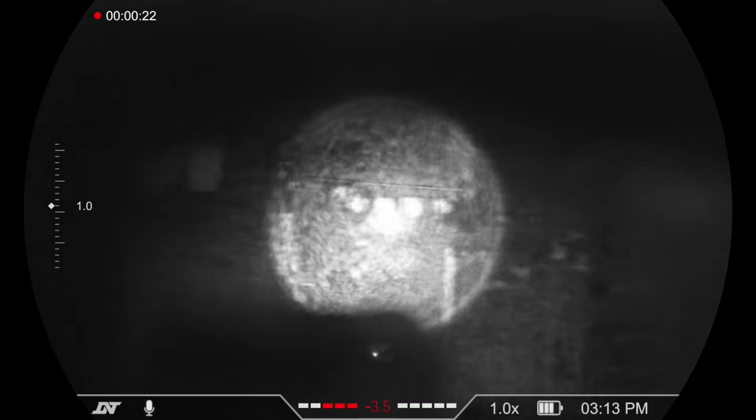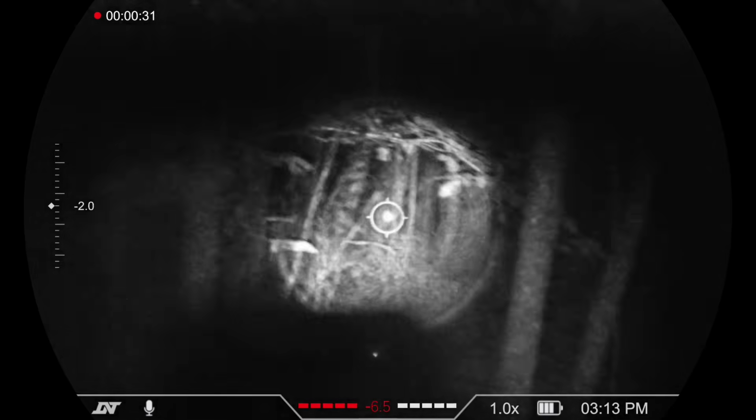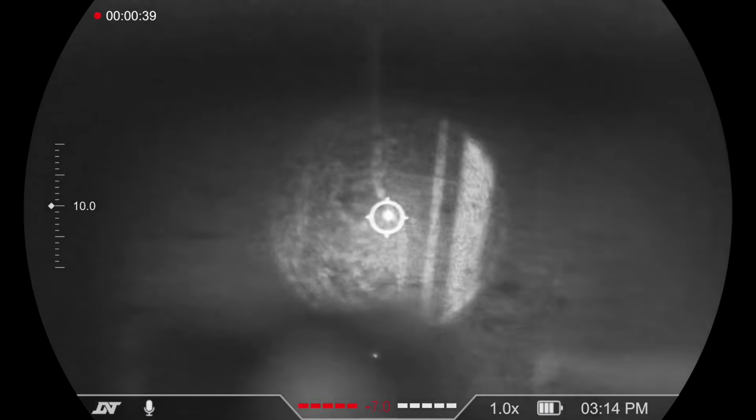So point number 2 is you have to use a good quality IR light with this if you're in a place such as the woods or in a dark building where there may not be any ambient light available to you. Hang on one second.